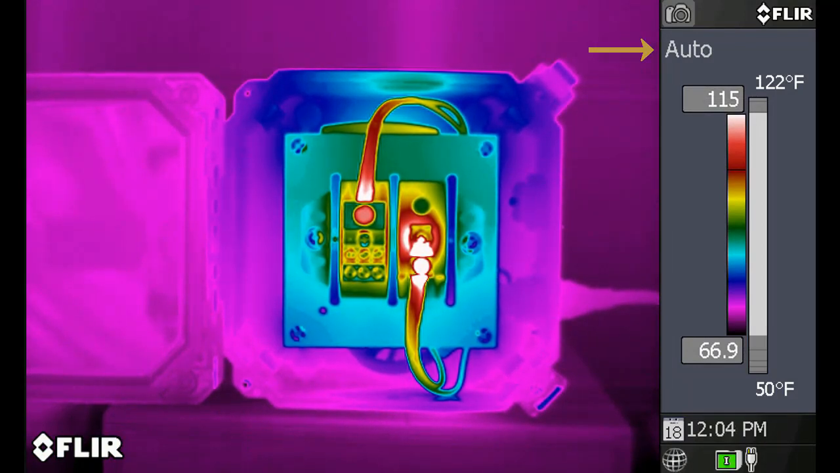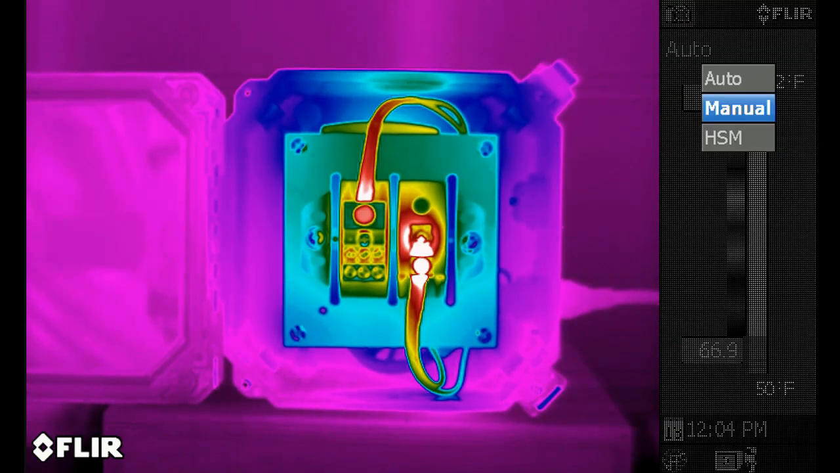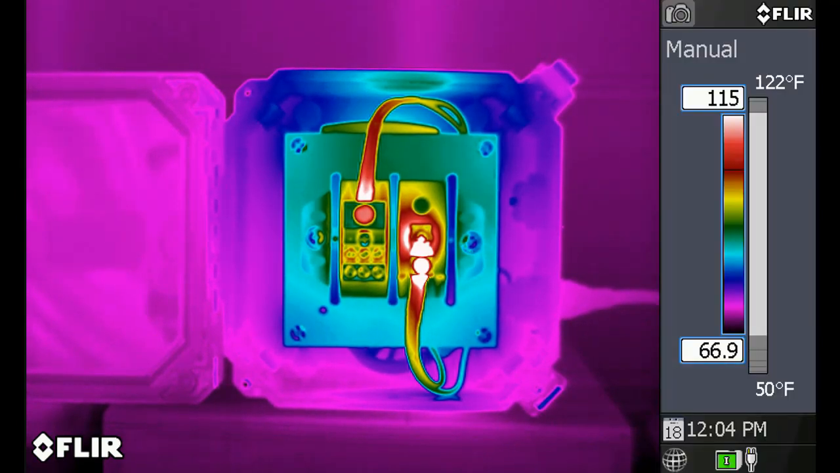This will automatically set the scale based on the hottest and coldest objects in the frame. That's nice for quick adjustments, but not something you want to use when targets are surrounded by either very hot or cold objects. This might cause you to miss some leaks. Selecting manual will allow you to customize the scale settings.